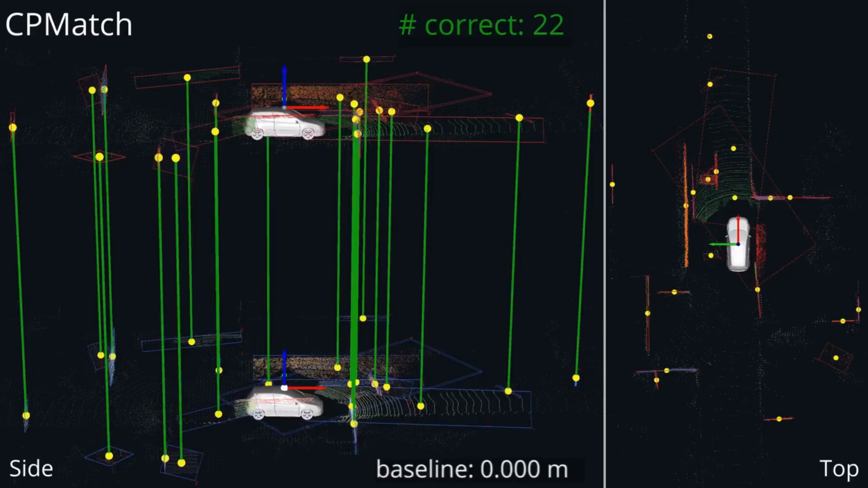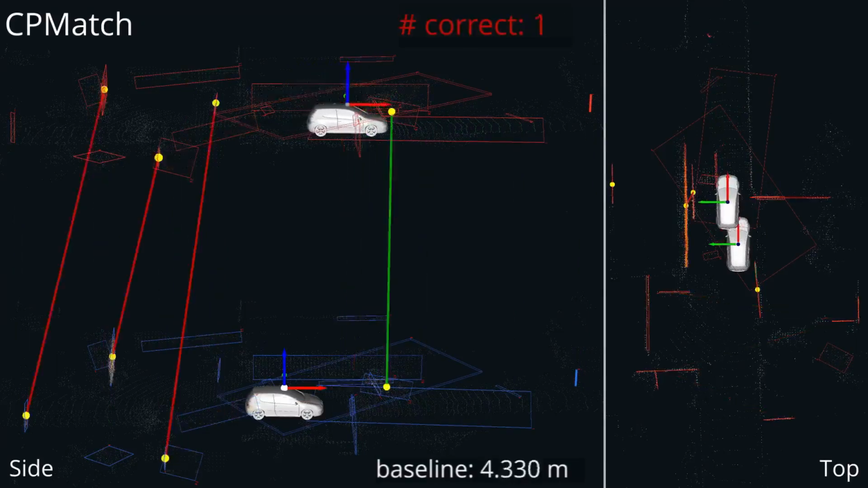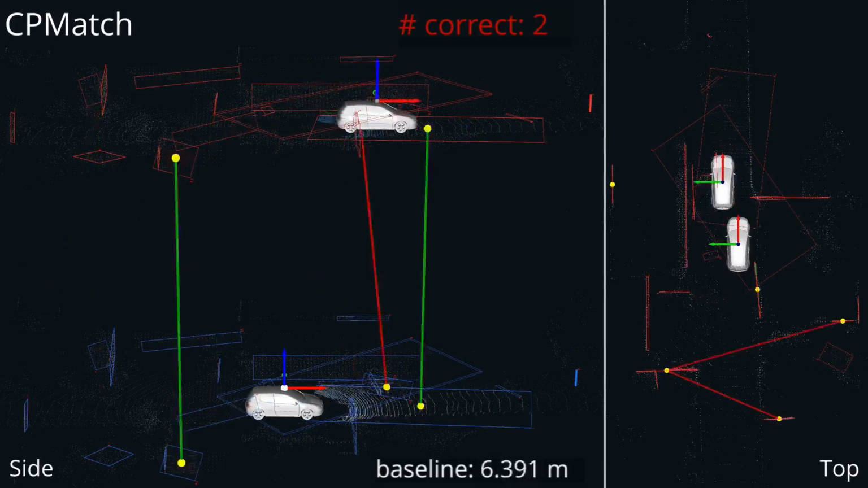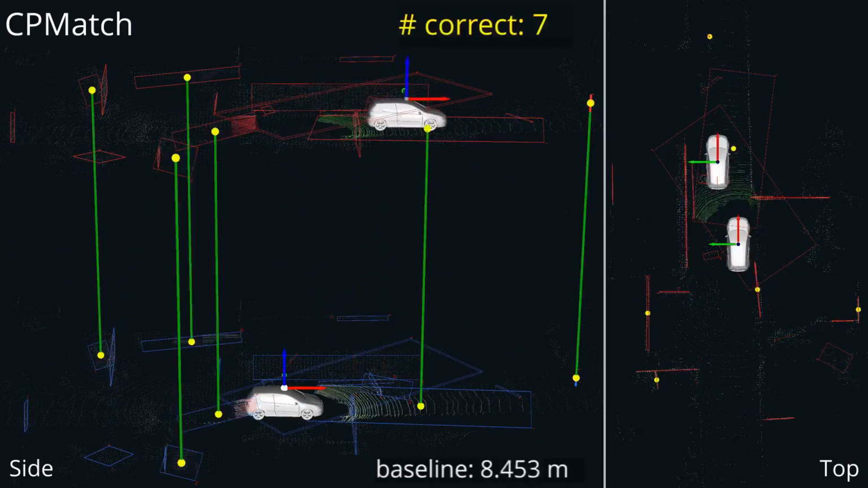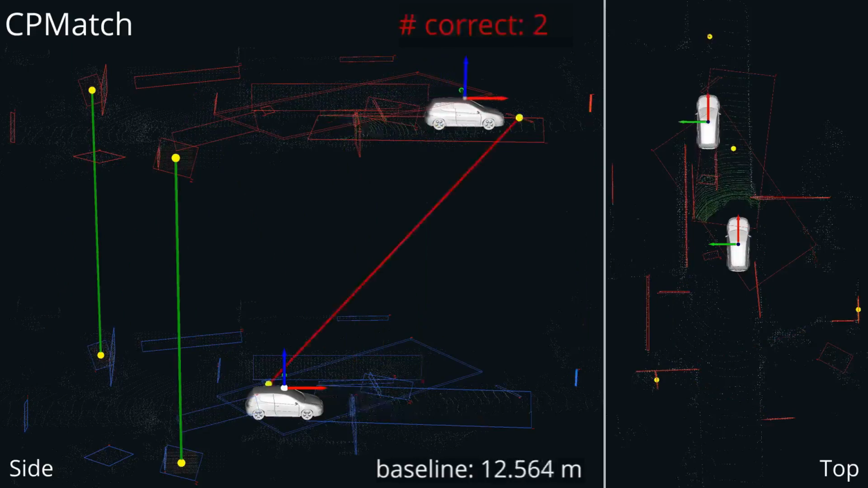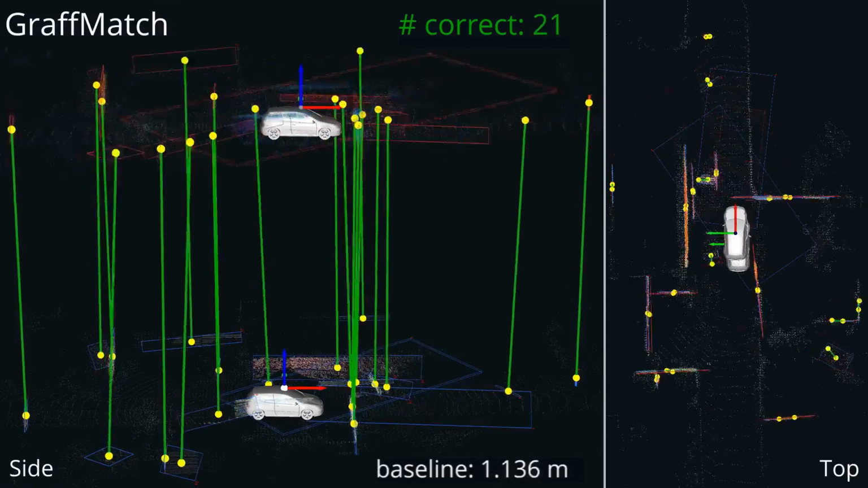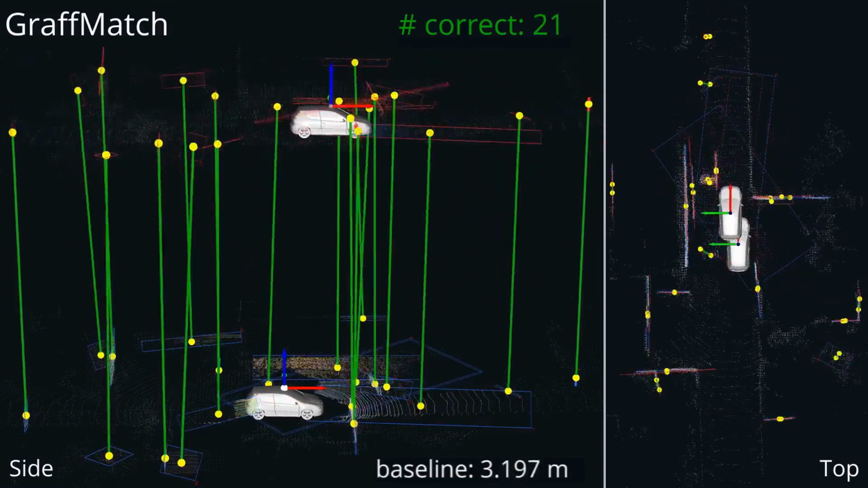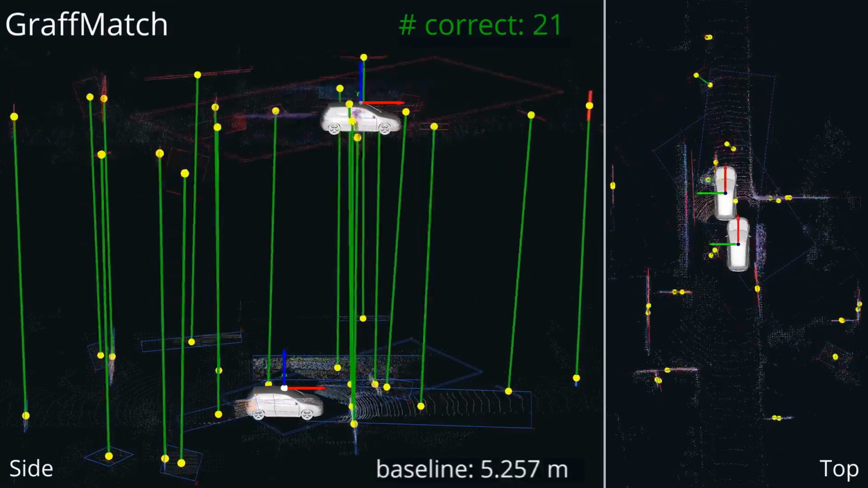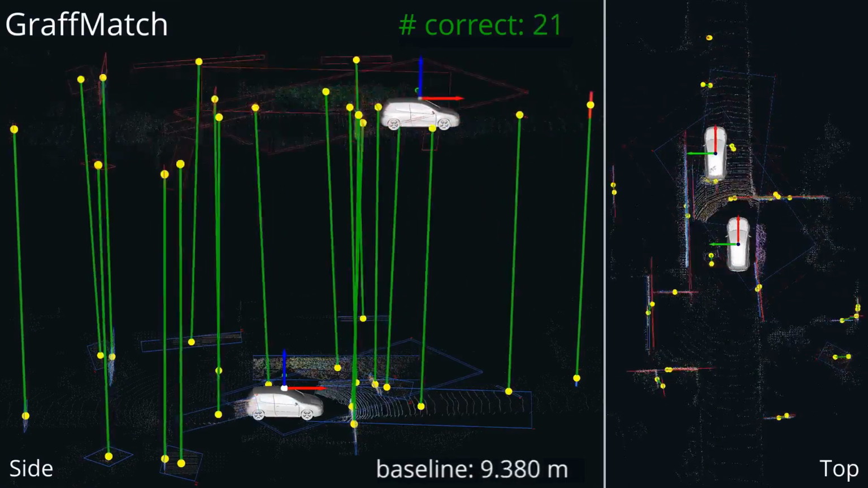We extend the plane match method to include both poles and planes, represented as closest point vectors. In this visualization, we see that the number of correct matches, indicated by green lines, is decreased as the baseline between scans increases. In contrast, graph match is not affected by the baseline distance and is even robust to the detection noise that occurs when detecting planes and poles in each scan.